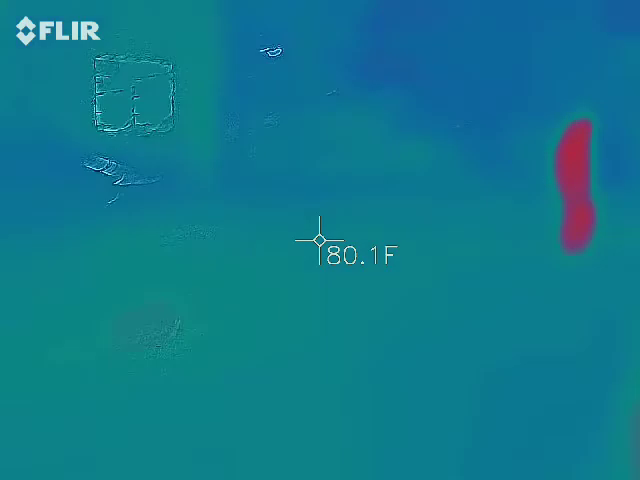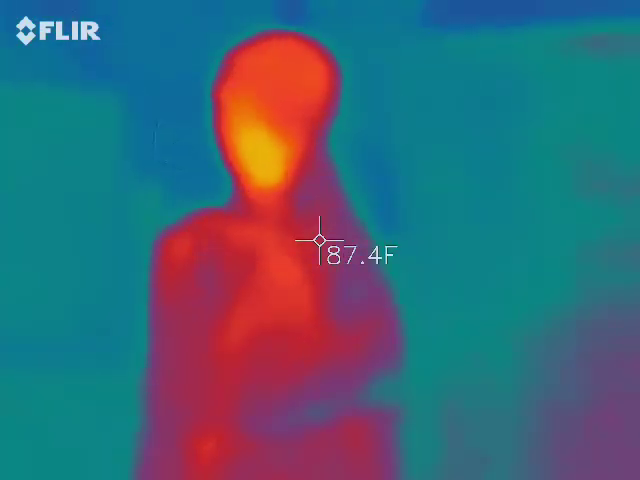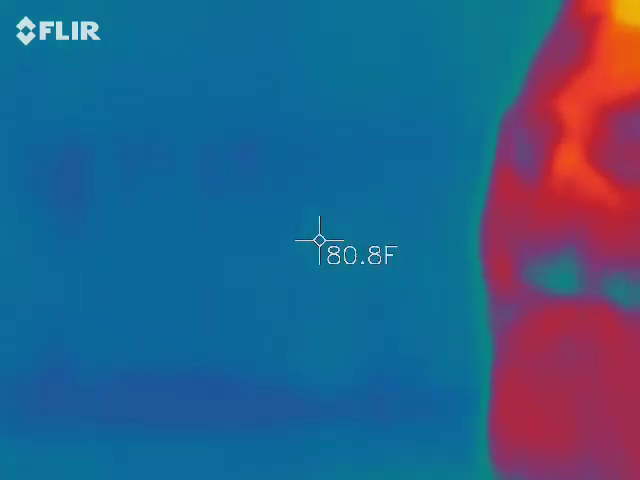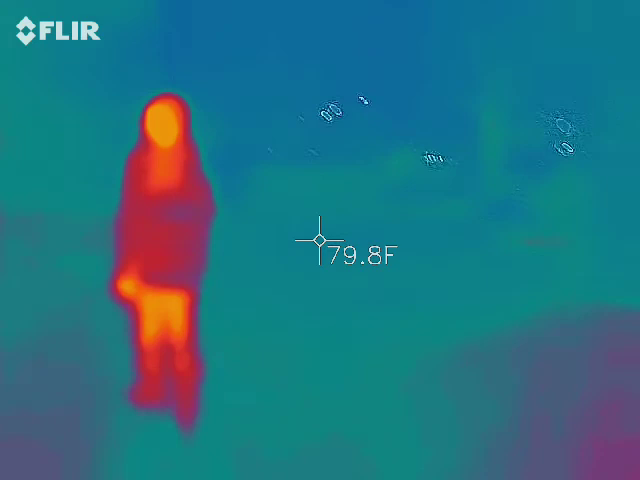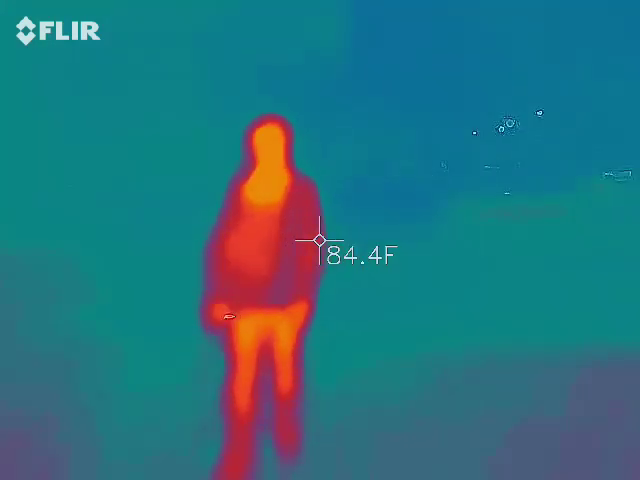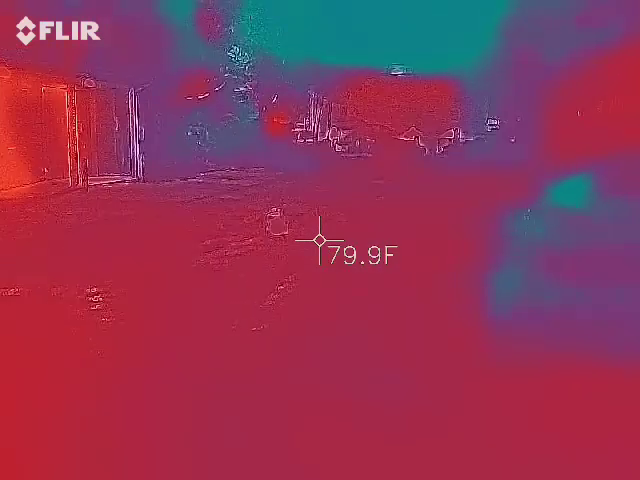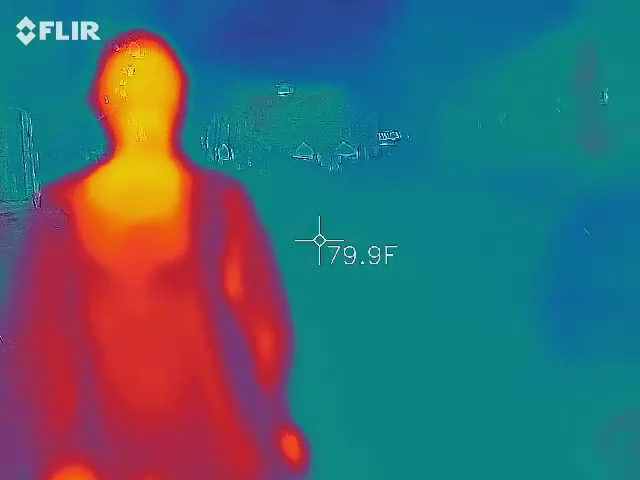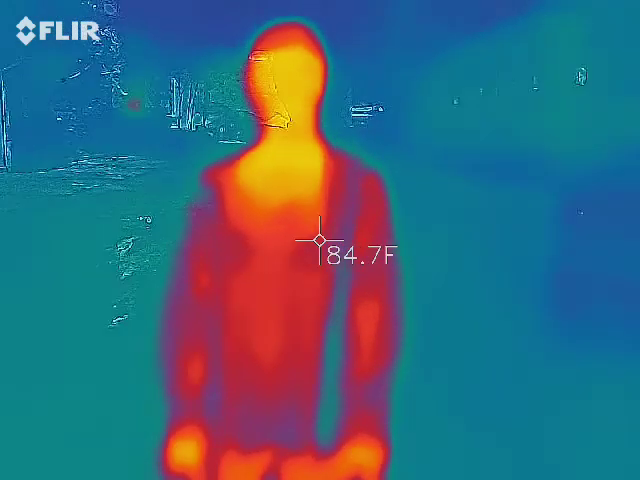Let's do the fence and stuff over here. Don't see anything.